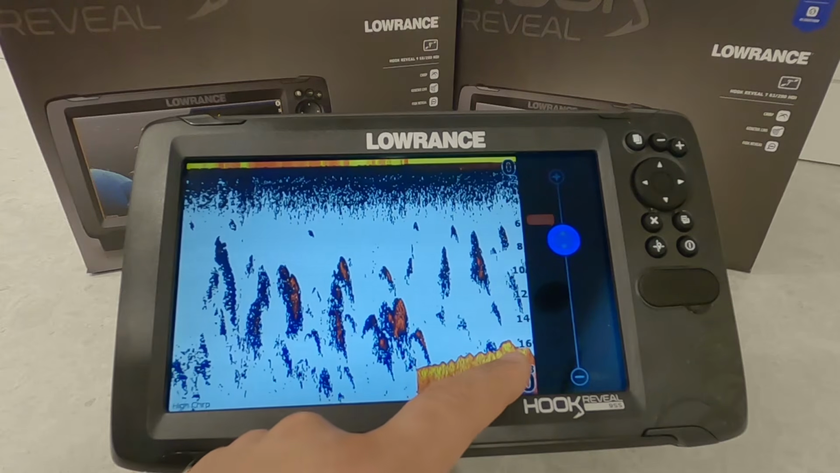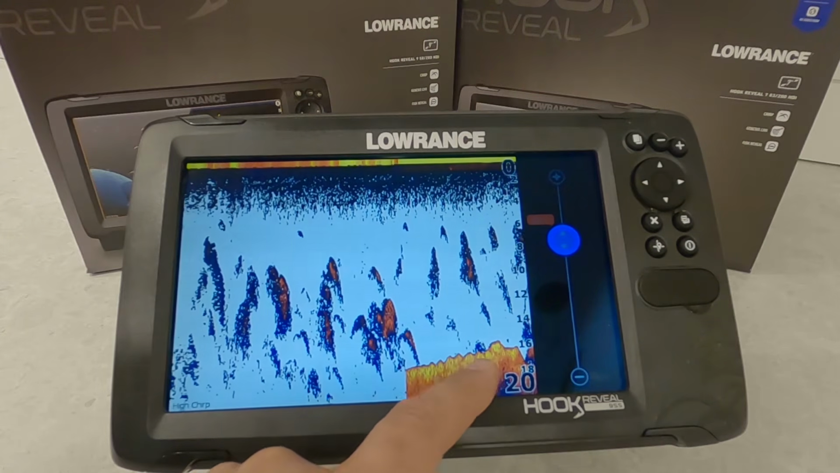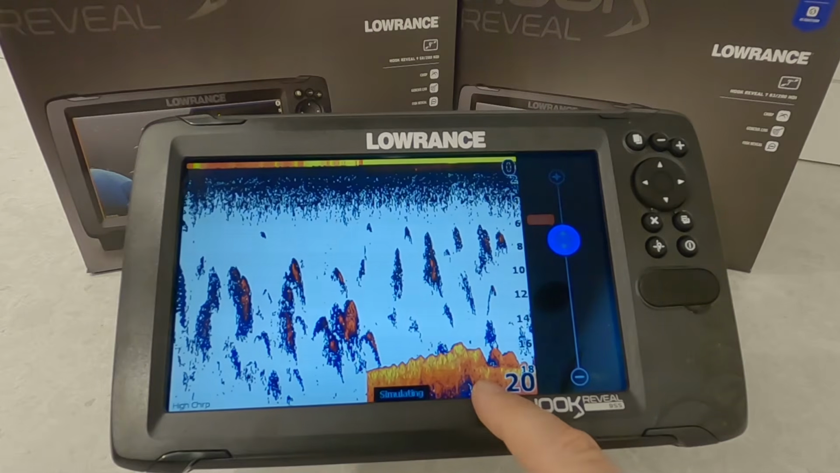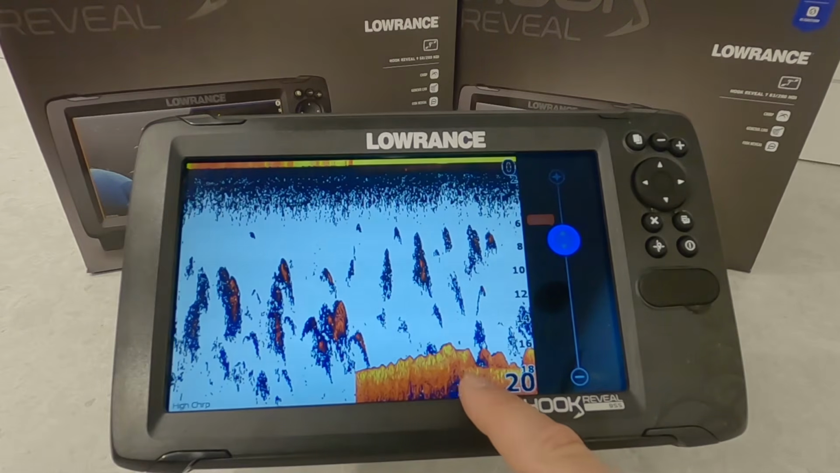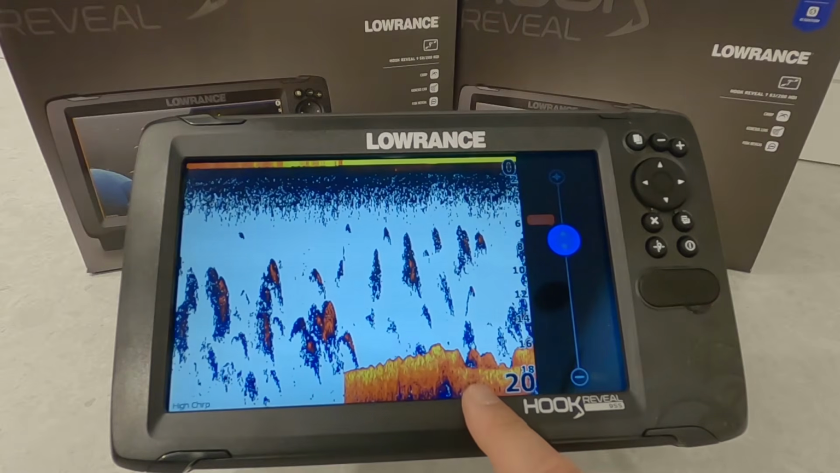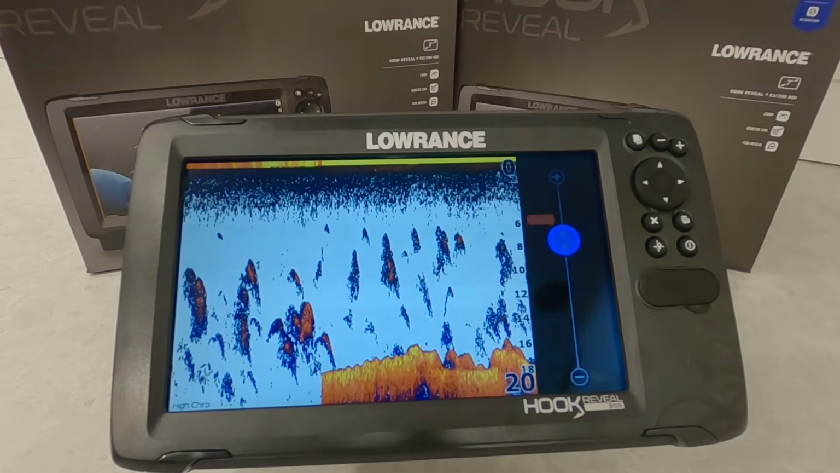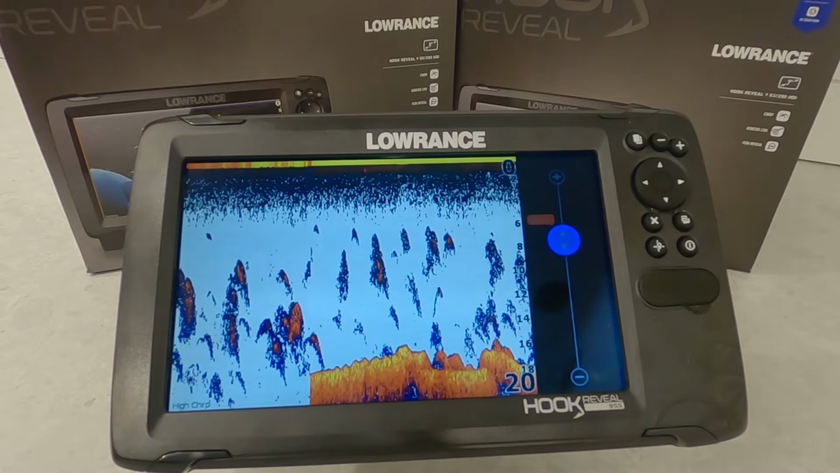As you can see here, where we came into this little rock area, we have a more intense yellow that's indicating a harder bottom. Then on this drop here, we lose that yellow, so it's a softer bottom. And you'll see again as we come into bottom structure, that yellow getting a little bit more intense as well.